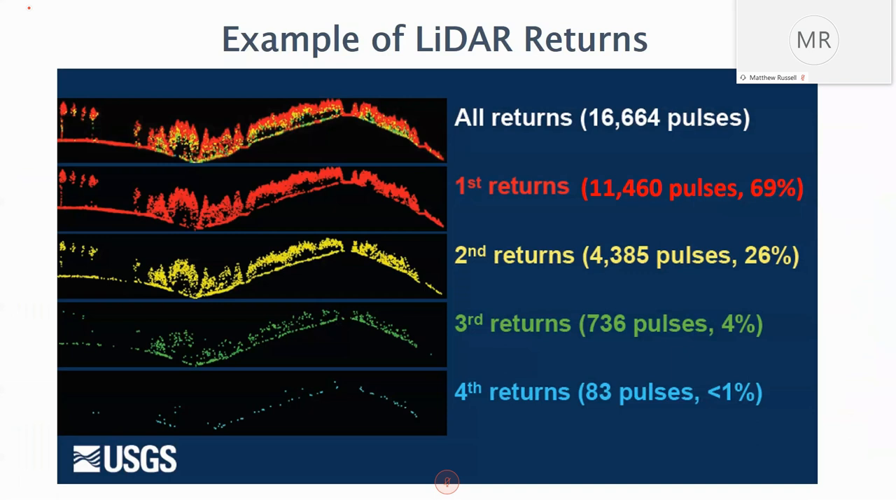Most of the returns are first returns, and that can either be the top of a tree, top of a shrub, or the ground if there's no structure over the top of it. As that pulse of light penetrates the canopy, multiple returns, second, third, and fourth, are identified the deeper into the canopy or the further away from the sensor you see. And you can see that the fourth return in this case has diminished substantially to less than 1%.